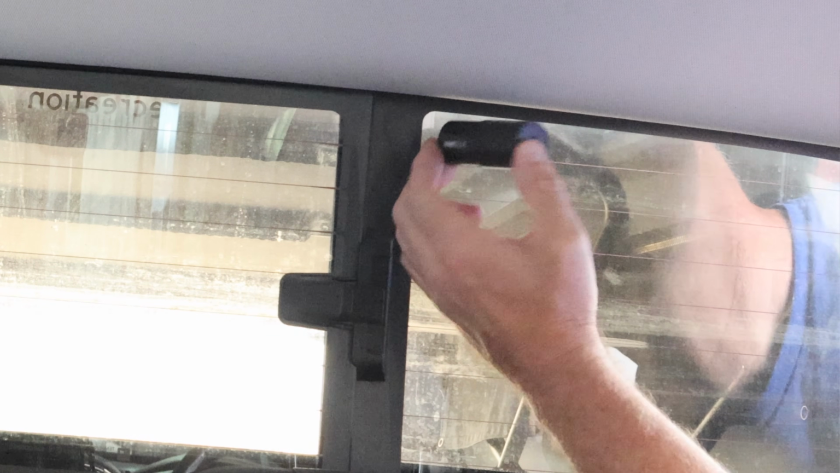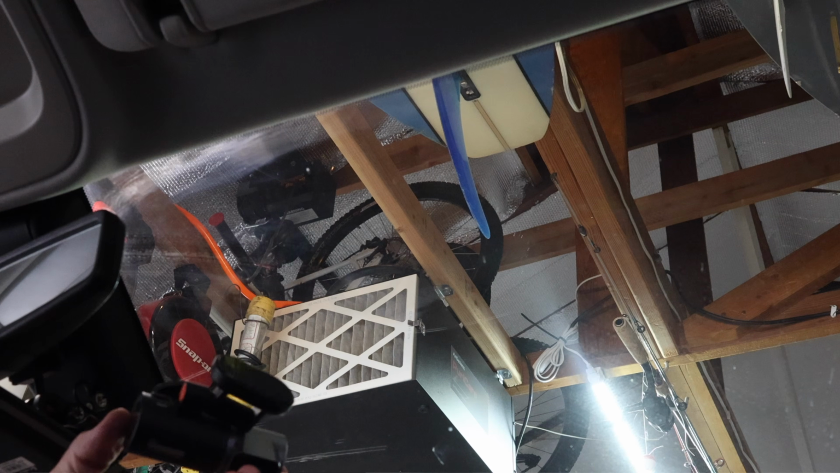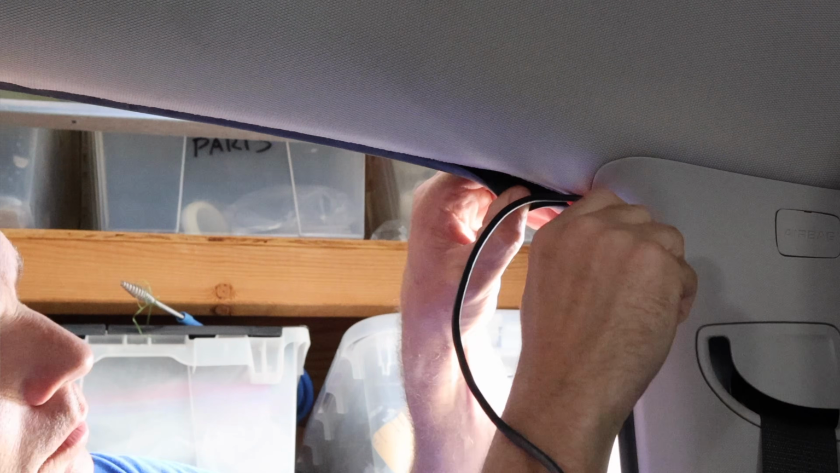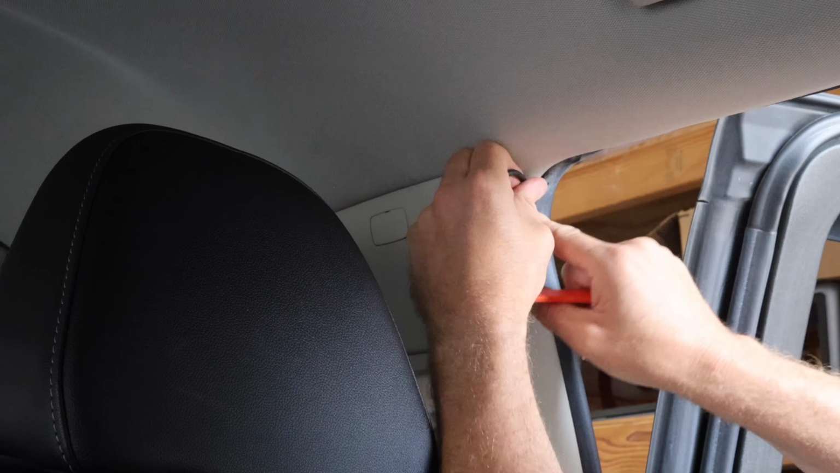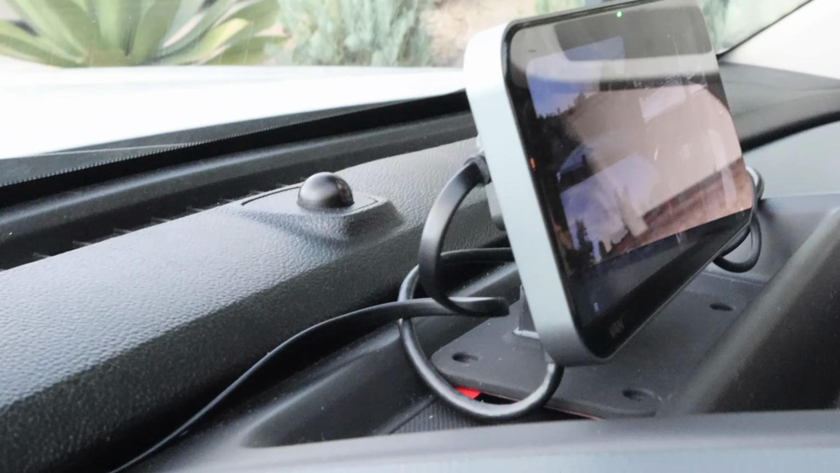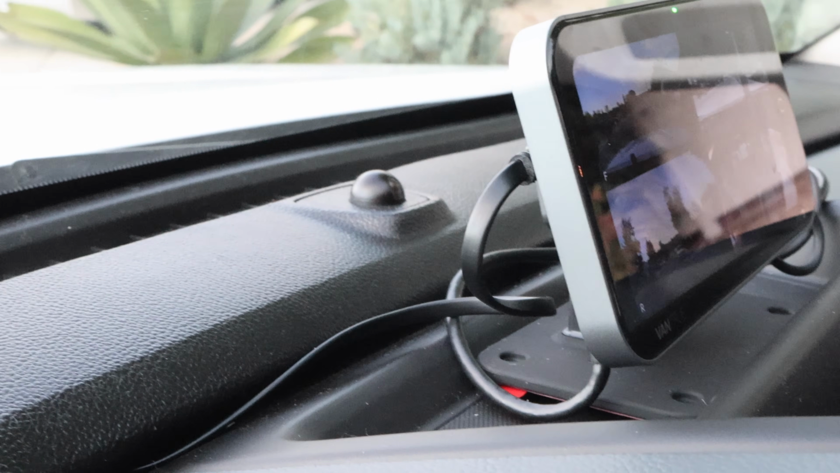The first one is ease of installation. Now, this was not a complicated install, but it was more complicated than your standard stick it on your front glass and call it a day dash camera. Because it's got the rear camera and it's got the IR camera, you have a lot more wires to run. The other thing with most other cameras is you're not running wires across your dash to the middle of the dash, you're kind of just stuffing it down to get power. So you do need to find creative ways to tuck wires around your car so they're not visible and everything looks clean.